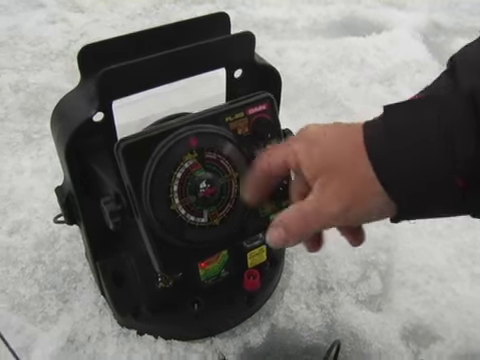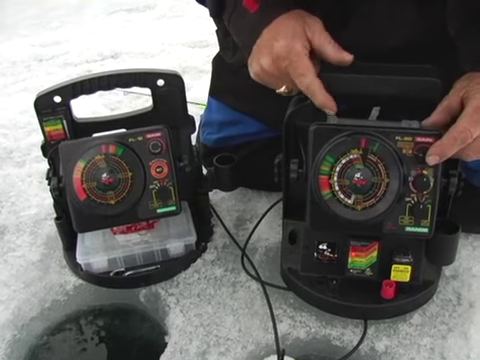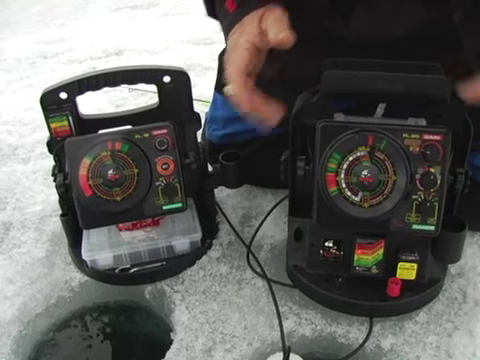When two Vexilars are fished close together, you can get interference in the form of lines spinning around the dial. Each Vexilar has a built-in interference rejection, but only one needs to be adjusted to eliminate the problem. Simply push in the gain knob on the FL-20 until the lines go away. And now you can fish right next to another Vexilar without any interference problems.